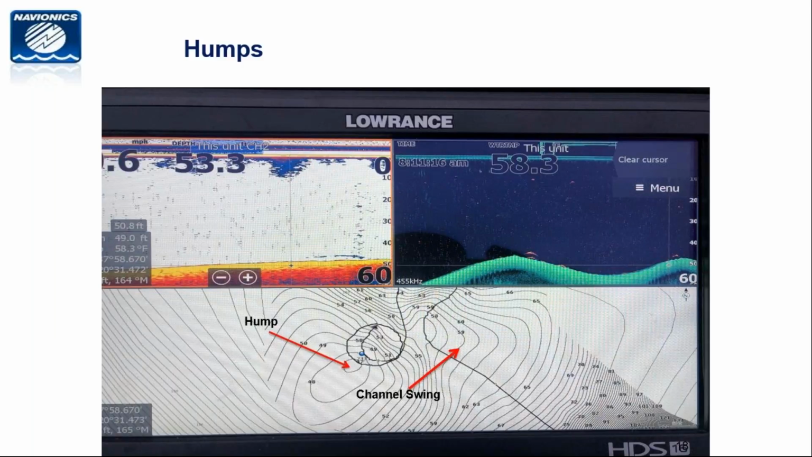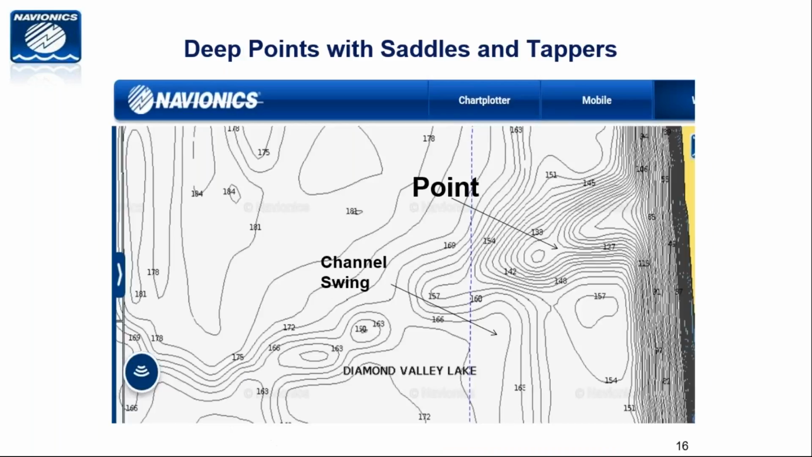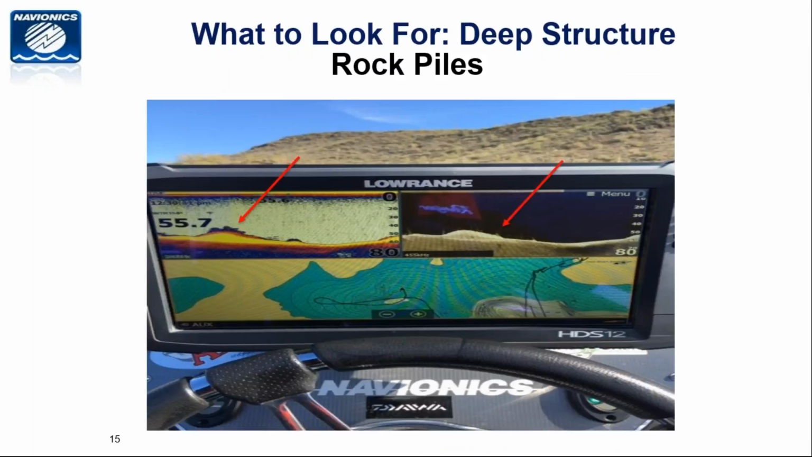When looking for pre-spawn bass, are you looking for channel swings? I am looking at all the things we talked about. I am looking for rock piles. I'm looking for timber. What I am looking for is some kind of structure near deep water. So in this case, let's go back to the rock pile, right? This rock pile is just out in deep water, 50 some odd feet of water. You can see the water temperature is 55. This is wintertime fishing, folks. And so what I'm doing is just idling around trying to find structure, some kind of structure.